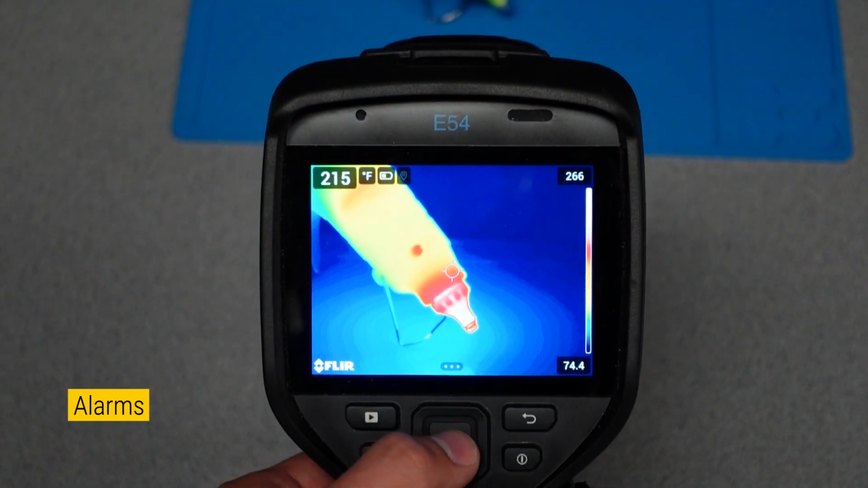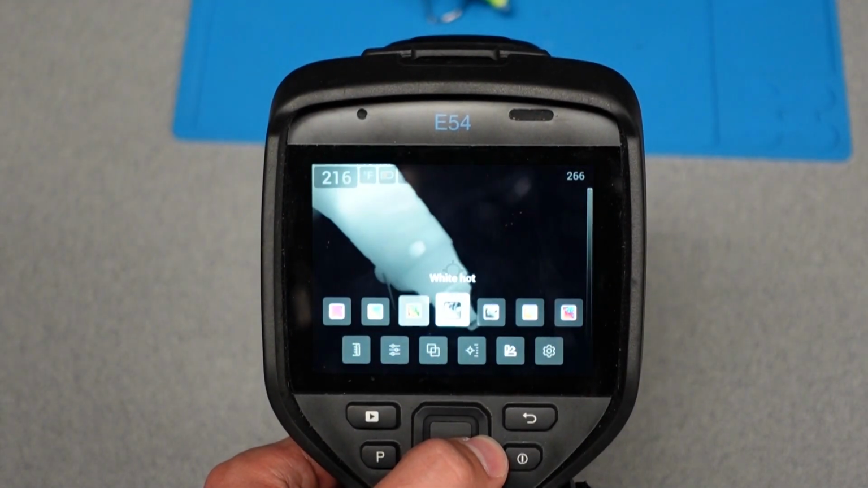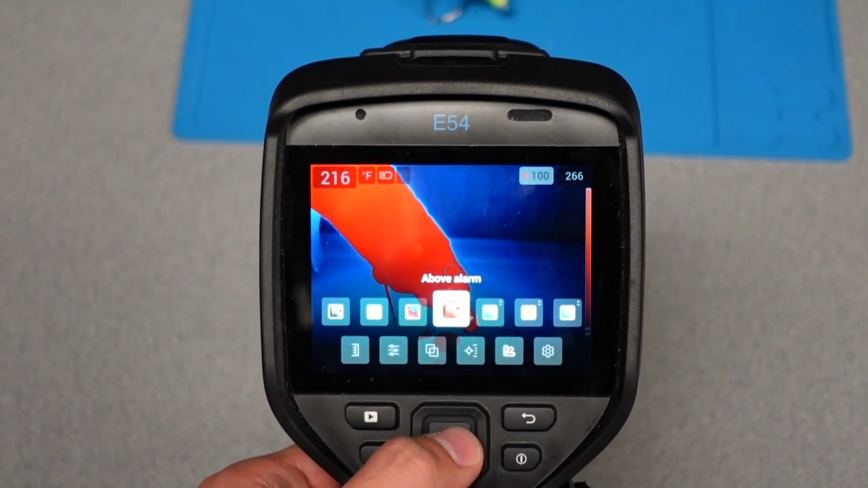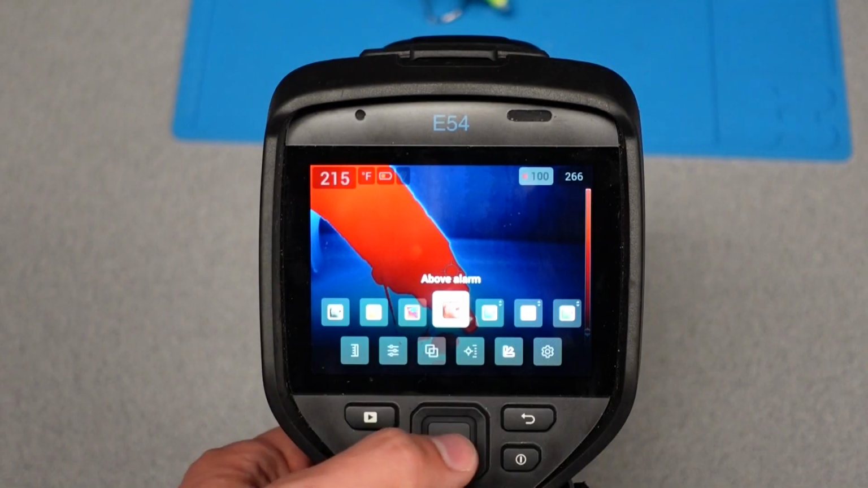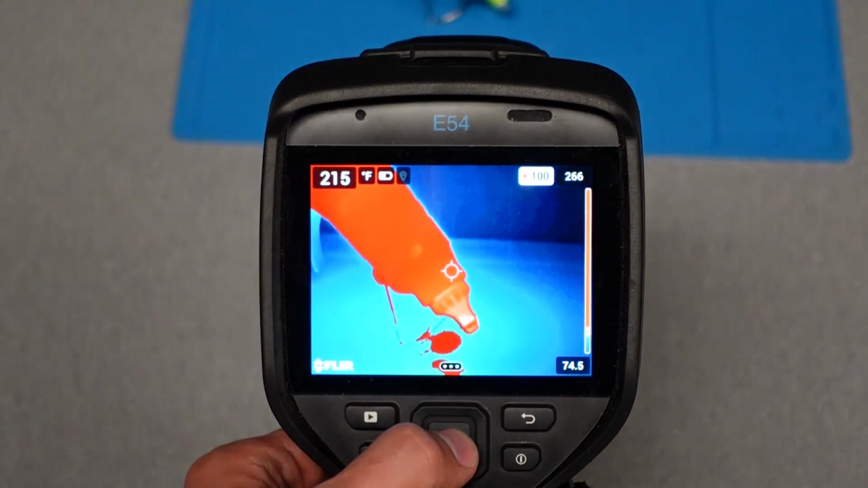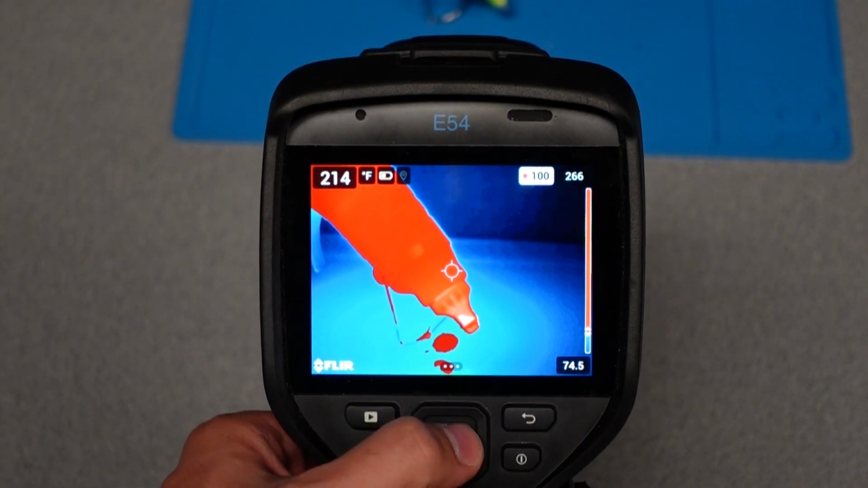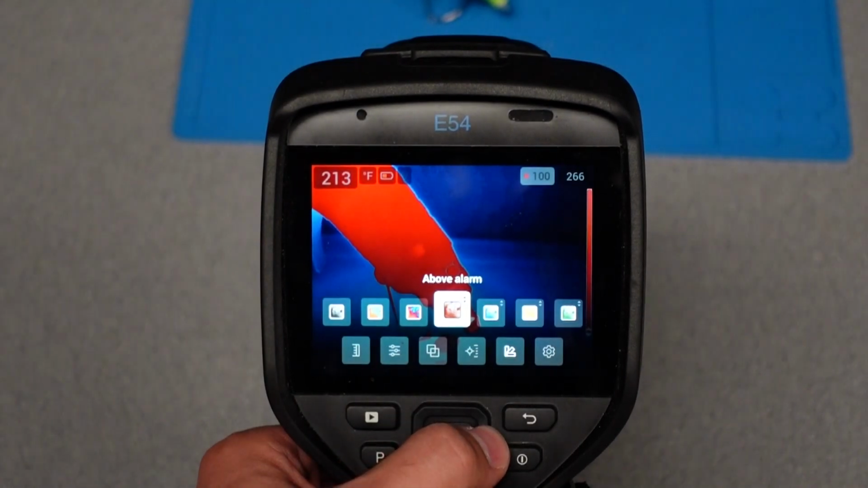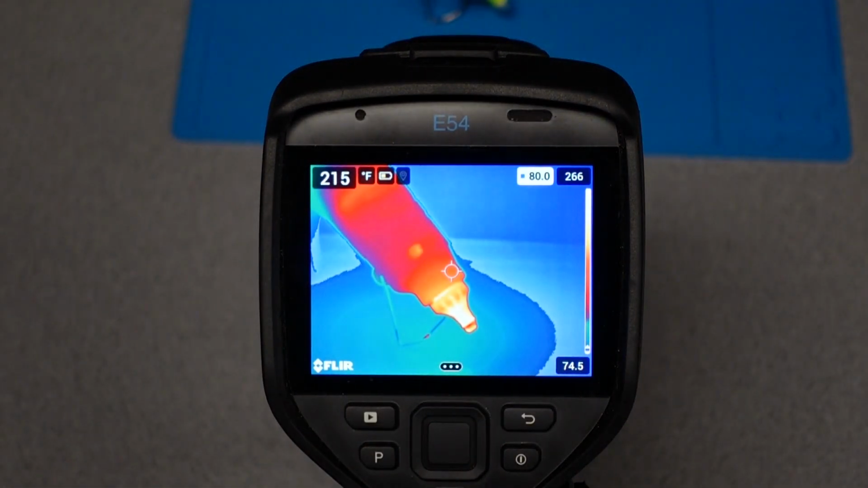Also in the Colors menu are the alarms, which display colors based on a certain threshold or range of temperatures. For each alarm, a temperature or temperature interval must be chosen. For the above alarm, all temperatures above the chosen temperature will be a certain color, by default red. For the below alarm, all temperatures below the chosen temperature will be a certain color, by default blue.